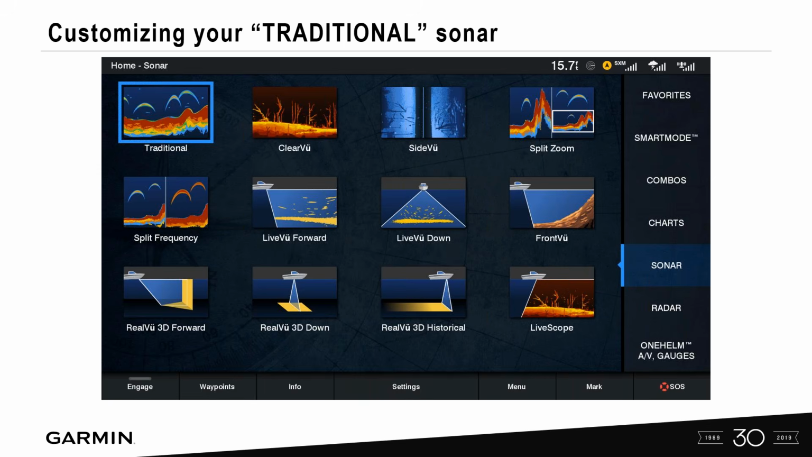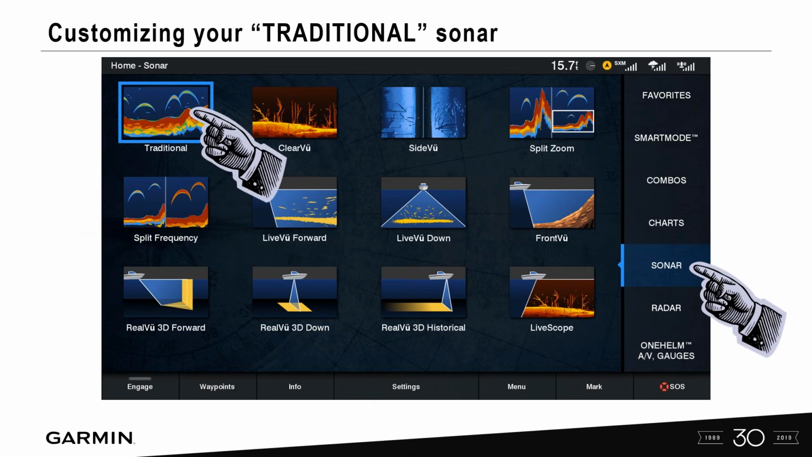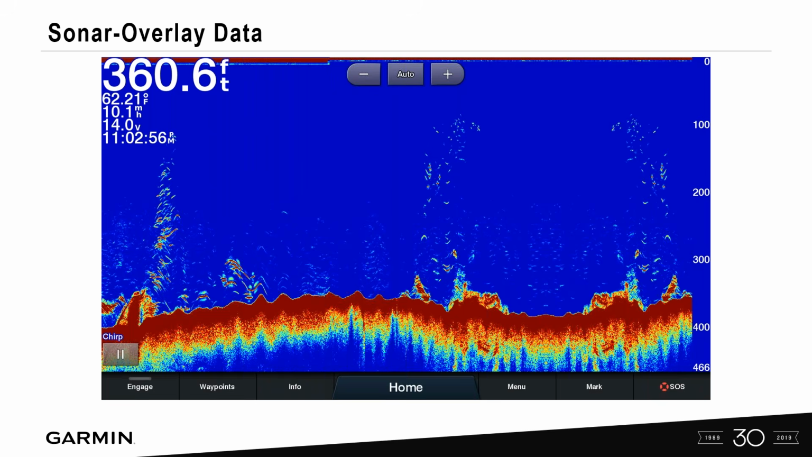So I'm on my homepage, okay, and over here I selected sonar, and then we're going to go into traditional sonar. So you select Sonar, select traditional Sonar, and now we're on our traditional 2D Sonar page. Very popular, very common for most people to know and understand. People always ask me, how do I get rid of this or how do I customize that?